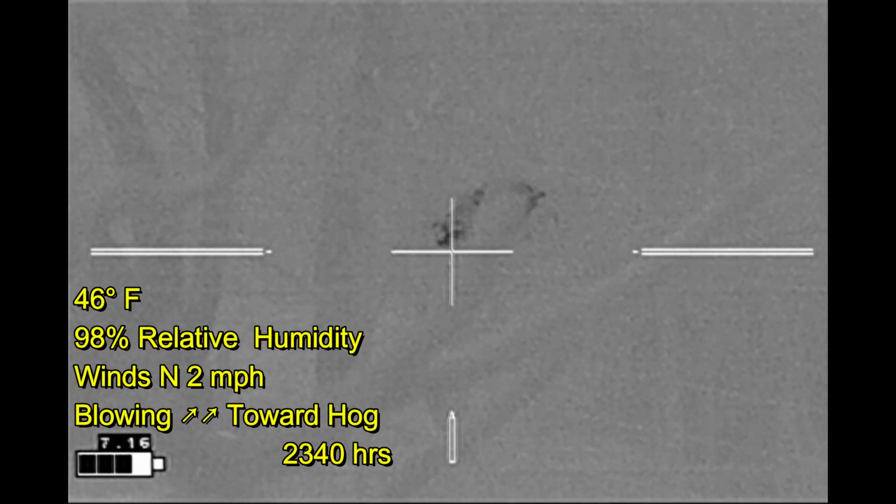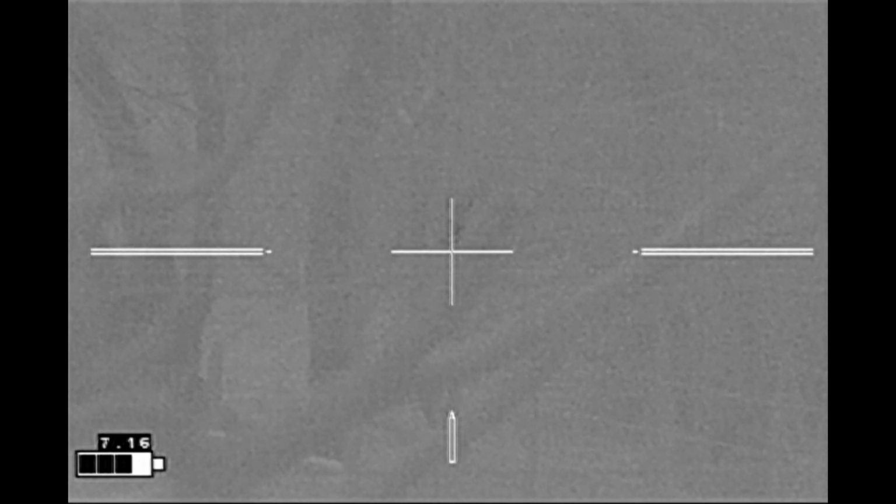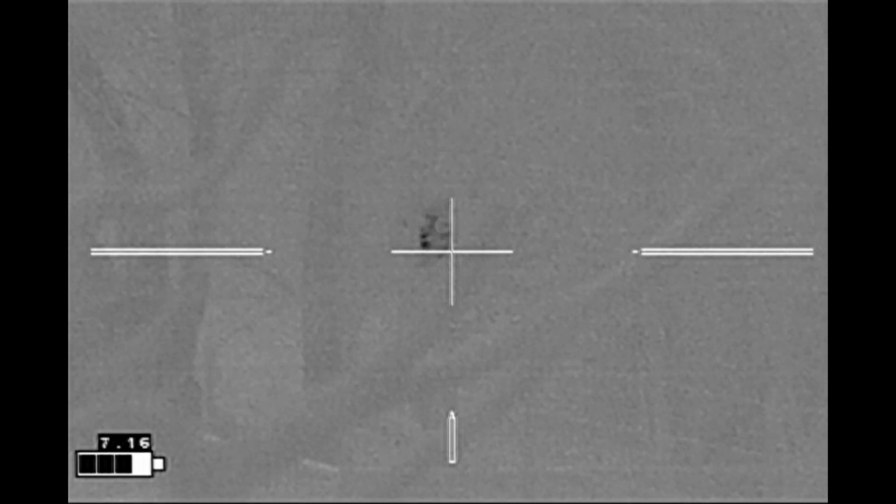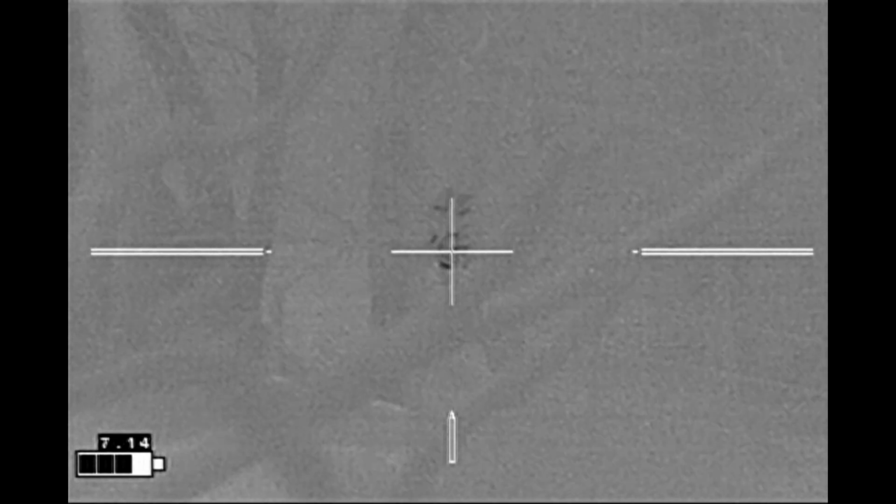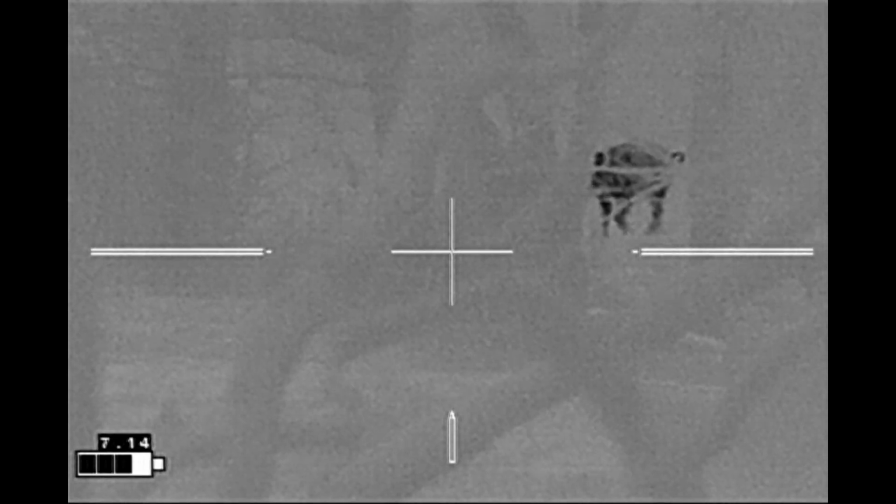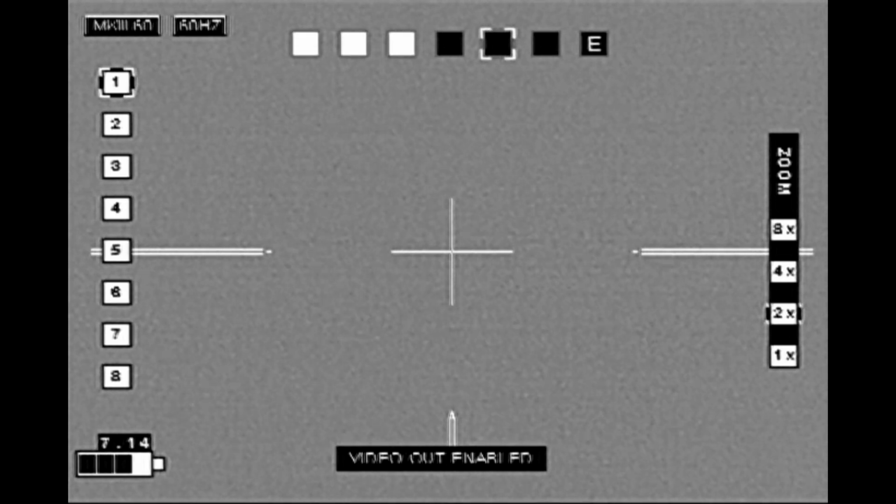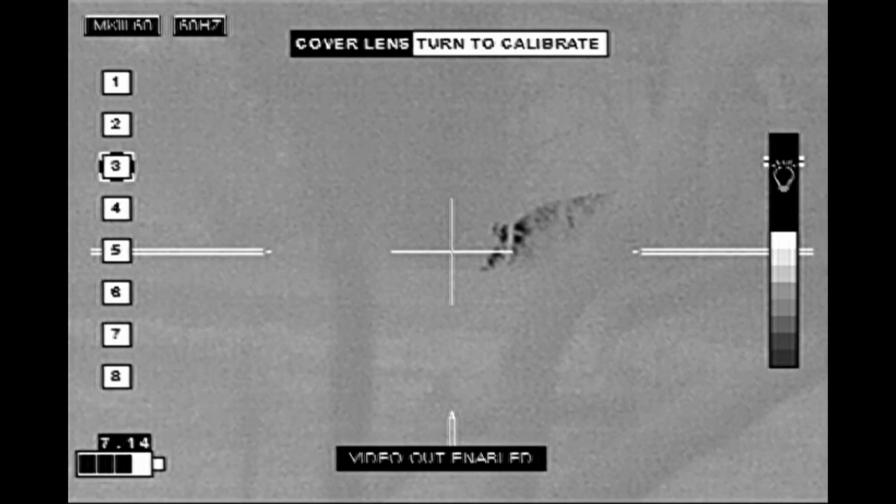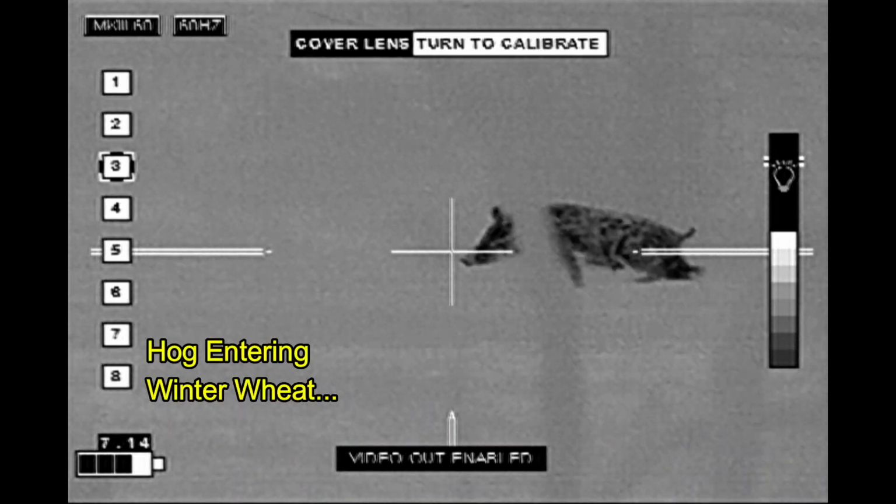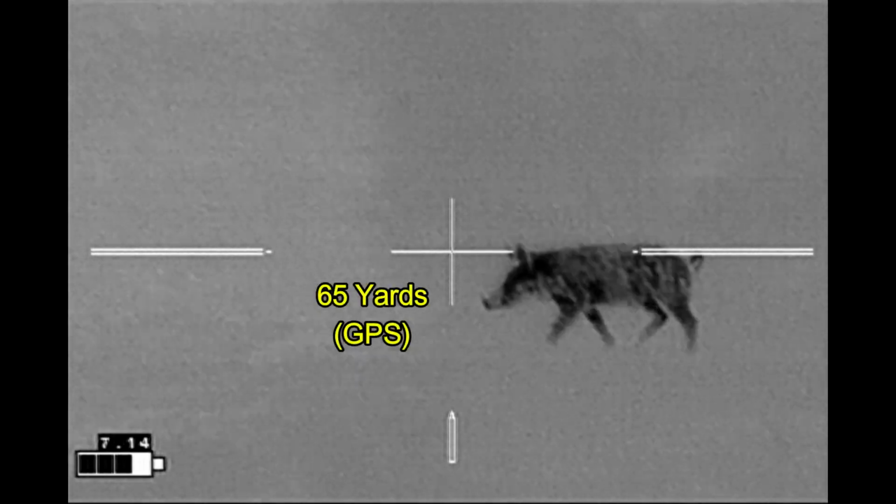It's taking its time, it's doing a little rooting along the way, and I'm just set up waiting for it to cross the fence. It's not in any hurry, but here he comes. So at this point I'm going to go ahead and nuke my scope one more time in order to get the best image possible for when the hog emerges. And he's just coming under the fence right now, into the winter wheat, and he's fair game.